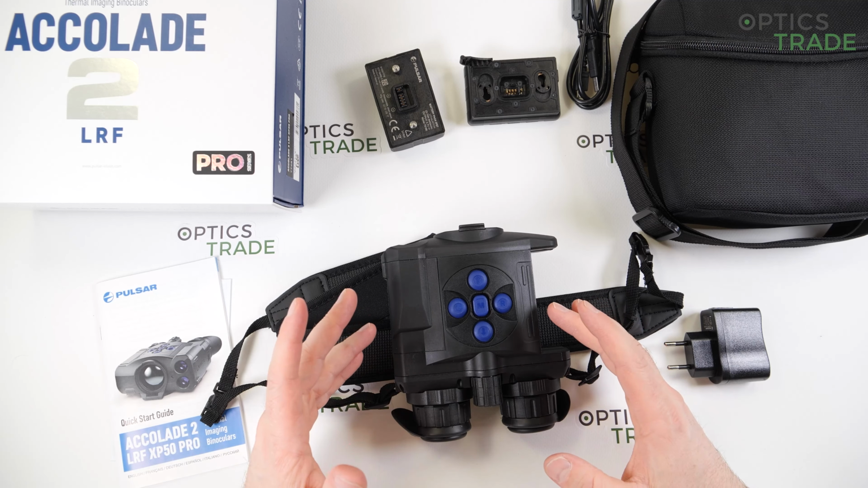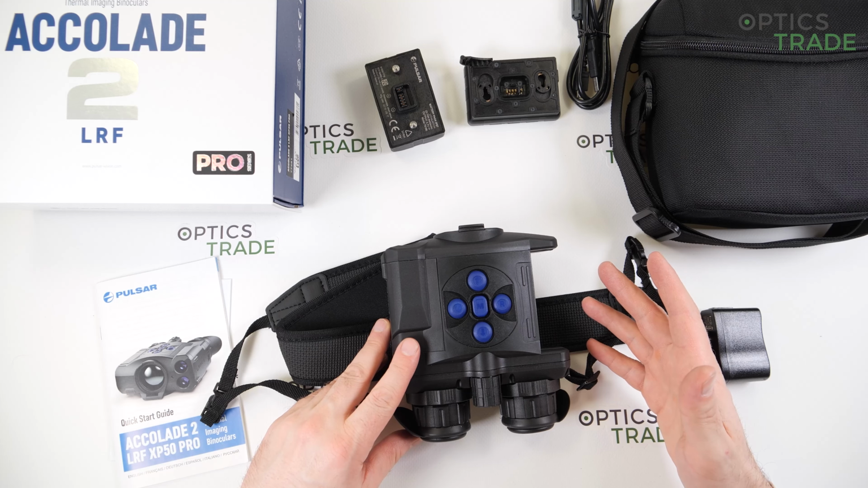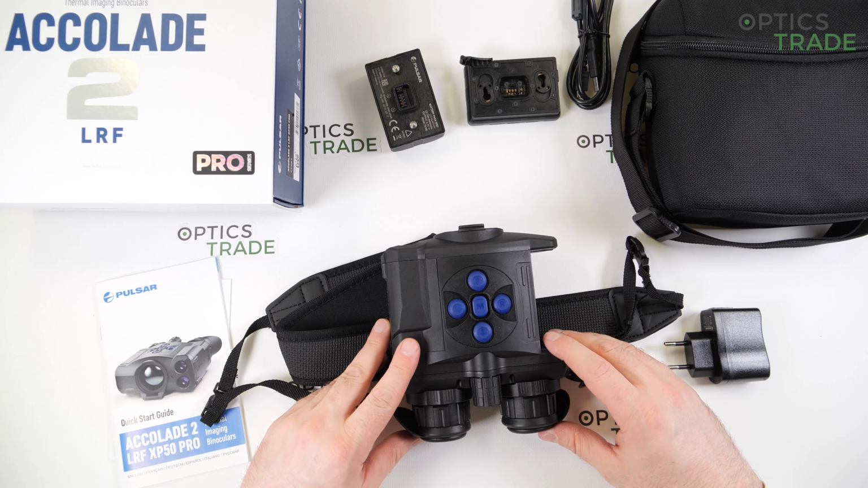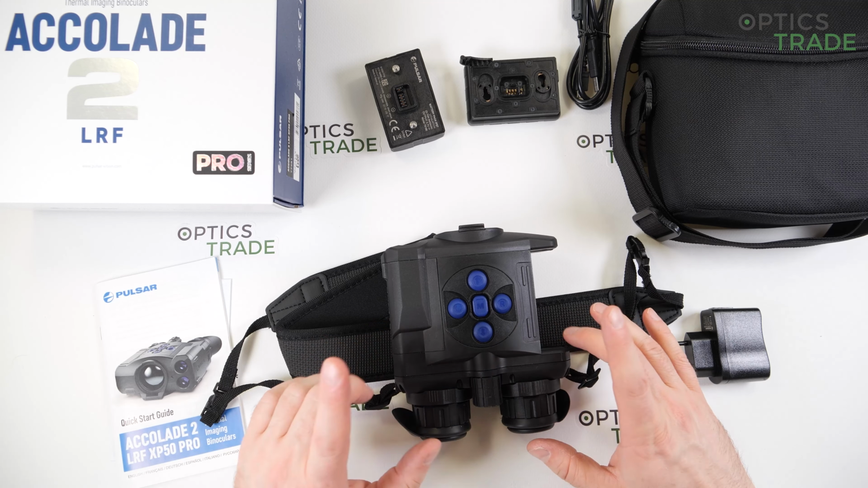I also think at this price point, even though 5,000 euros is really a lot, there are not many competitors. And there are no competitors on the same level of quality for 5,000 euros.